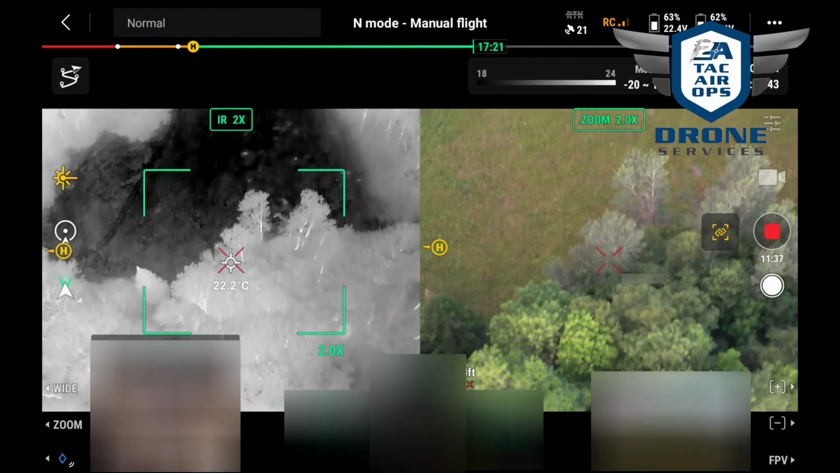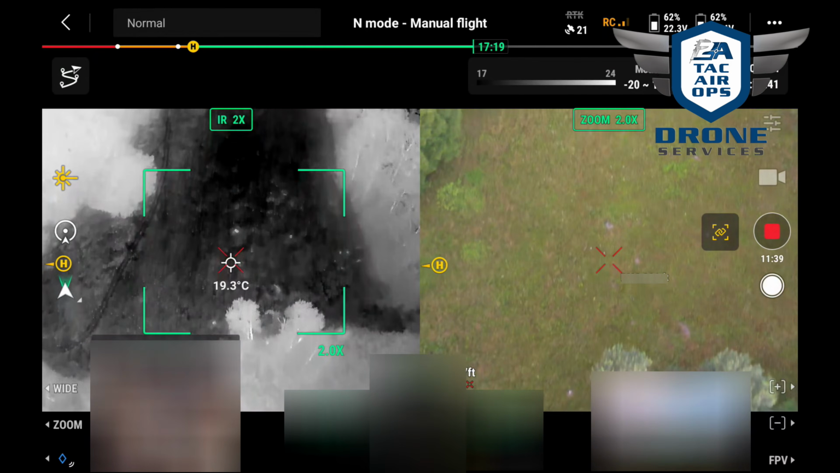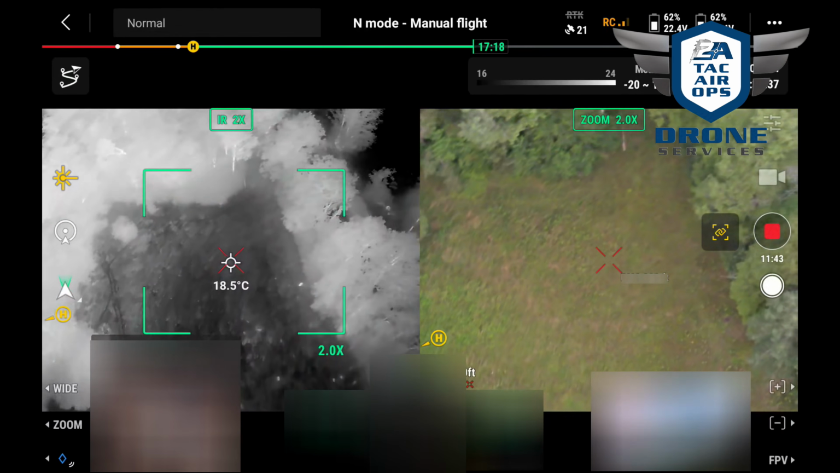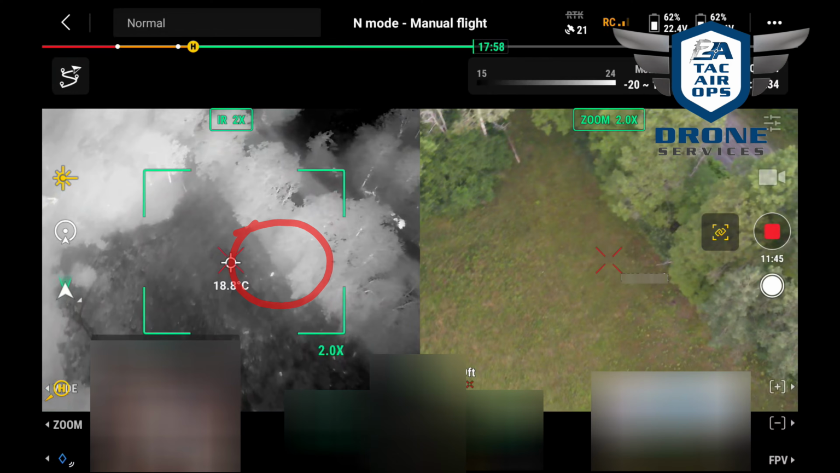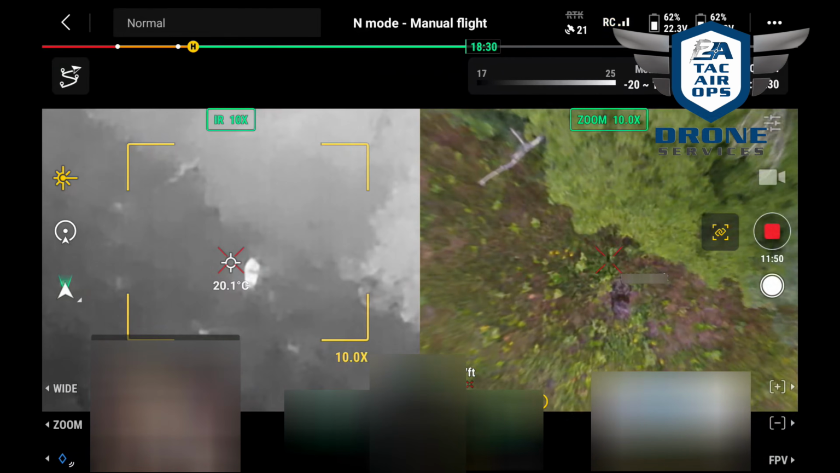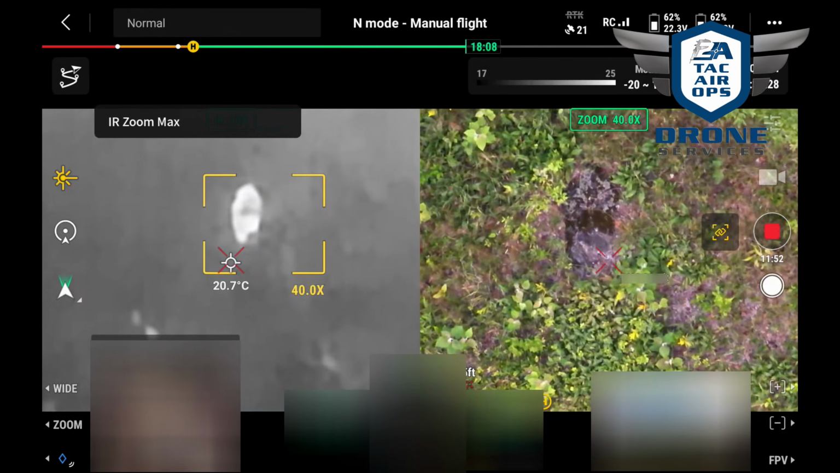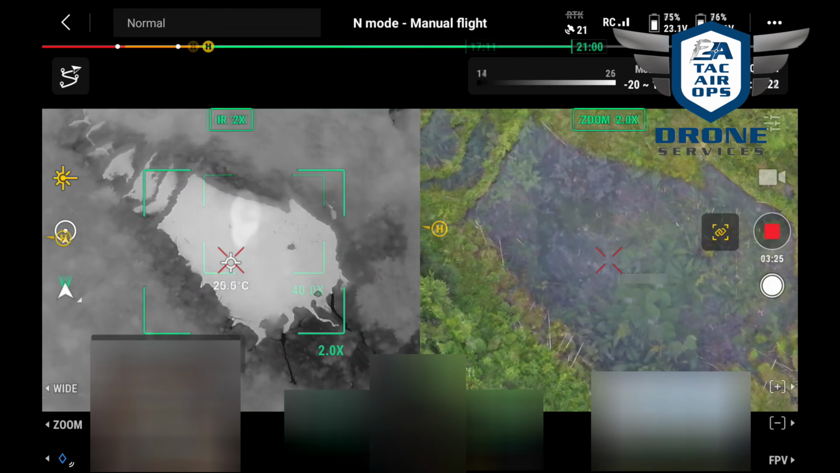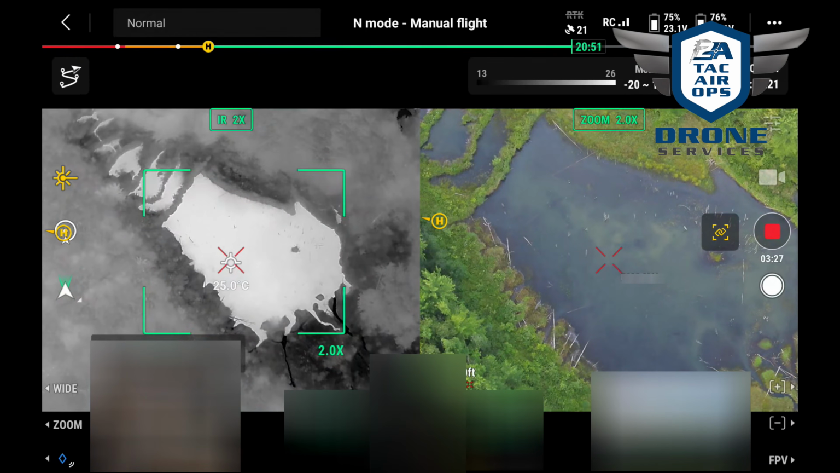You definitely want to do your searches in the morning as opposed to the evening, because all the items that get warm, like as you're going to see here, this is what I call hot rocks. This is something called thermal loading. So this rock was still warm from yesterday because the day prior had been in the 90s. But we still zoom in because we just need to be certain.